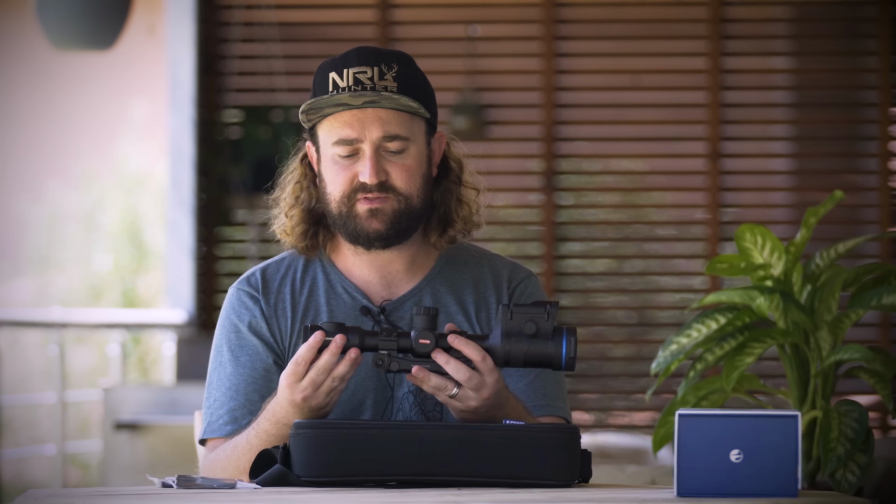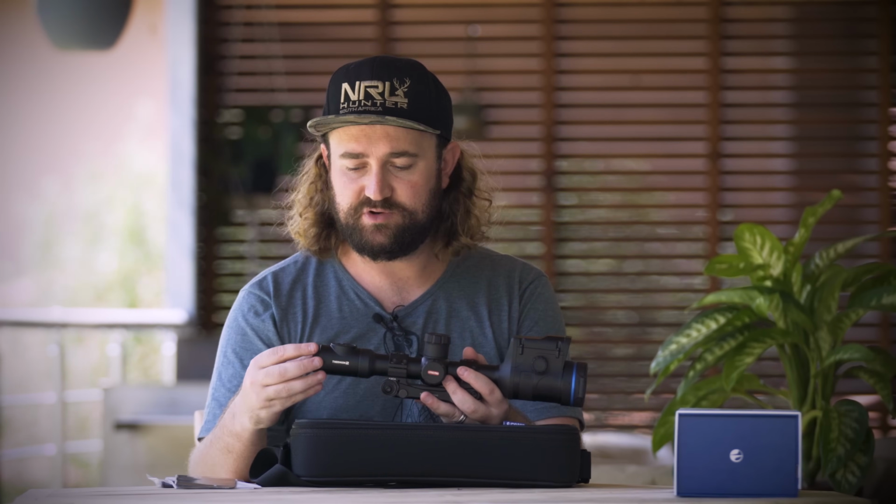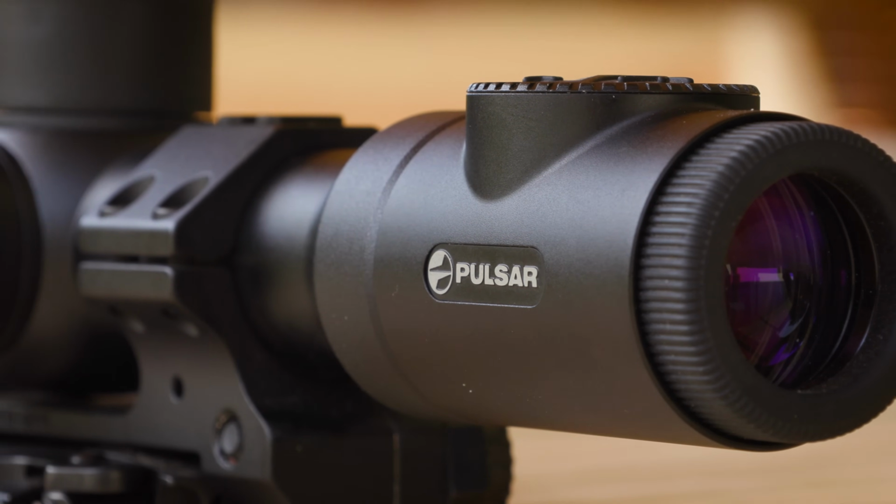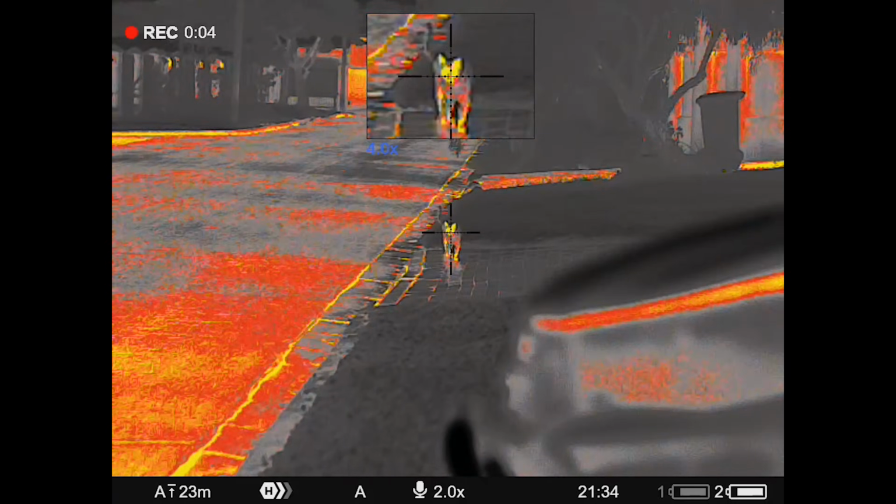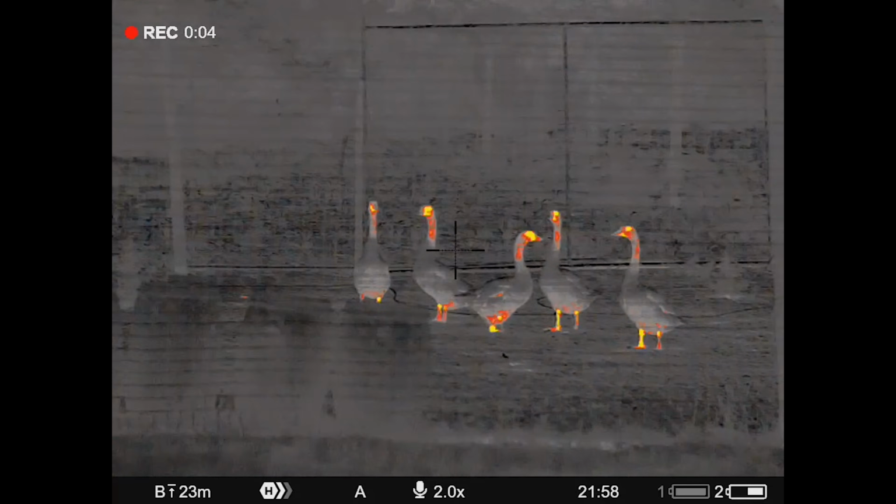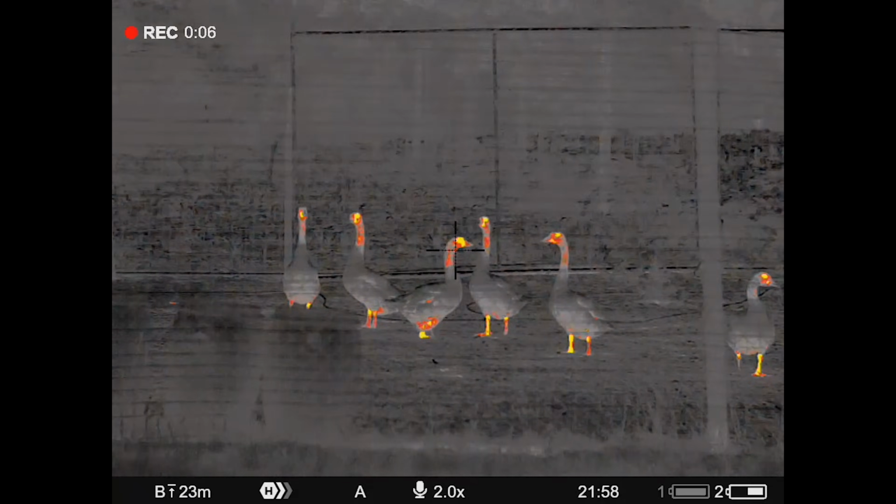Let's look at some of the features of the scope in a little bit more detail, starting from right at the back. You've got a fast focus eyepiece. On a traditional rifle scope, this would focus your eye to the reticle. On this scope, it focuses your eye to the viewfinder or display. The display itself has a resolution of 1024 by 768. I find it more than adequate, and the colors and brightness are great. The thermal sensor itself has a resolution of 640 by 480 microbolometers.